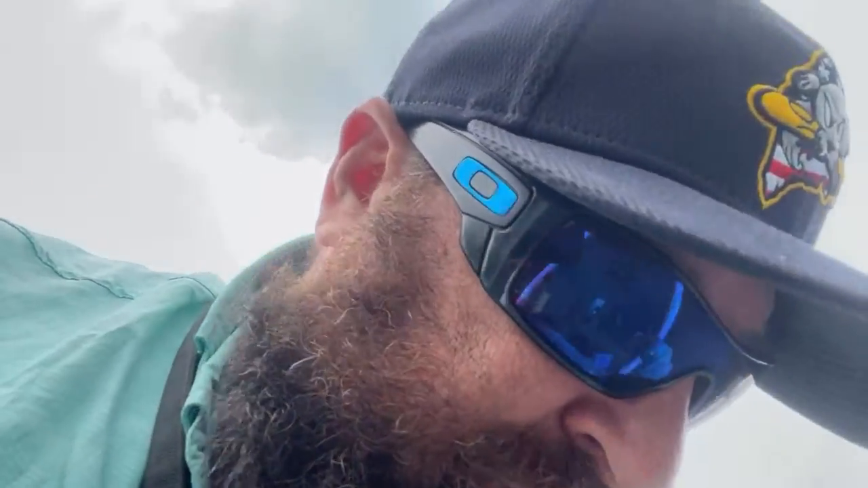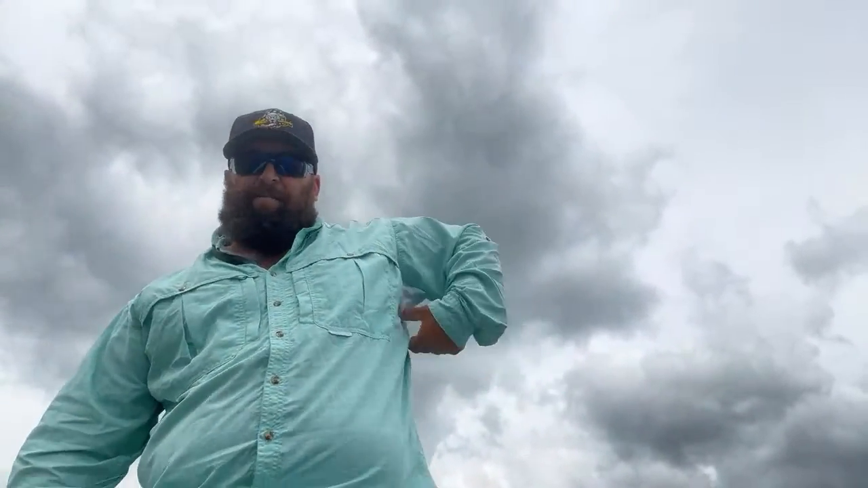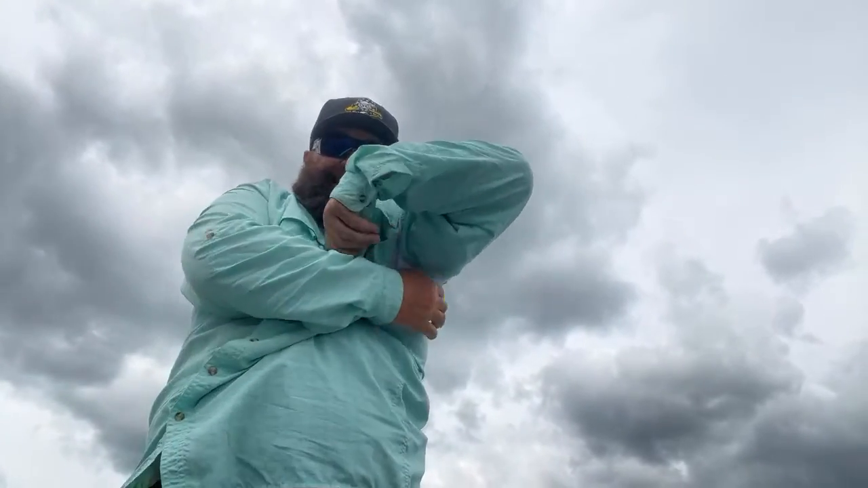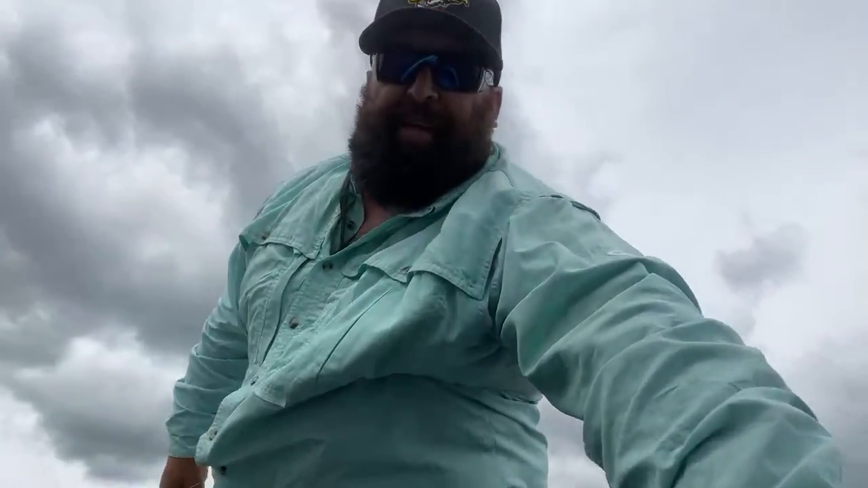But I'm using a little swim bait. I guess it's hooked. Oh, man. Shoot. Well, I got a hook stuck in the side of my shirt. It's got a really sharp hook. I'm going to see if I could set this phone down for a minute. We got some technical difficulties. It's got me in like the armpit, I think. Yep, there it is. All right, let's see if we can get that out.